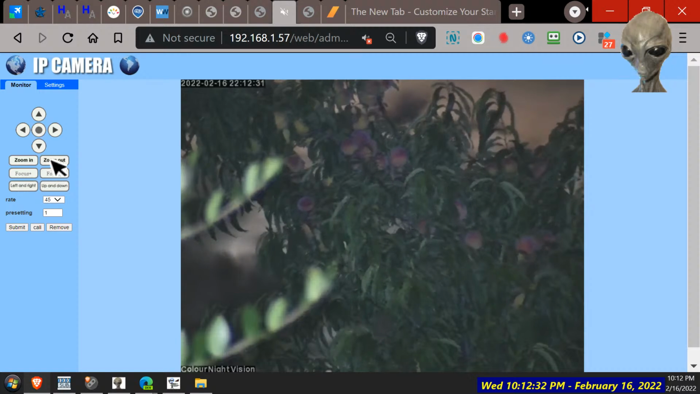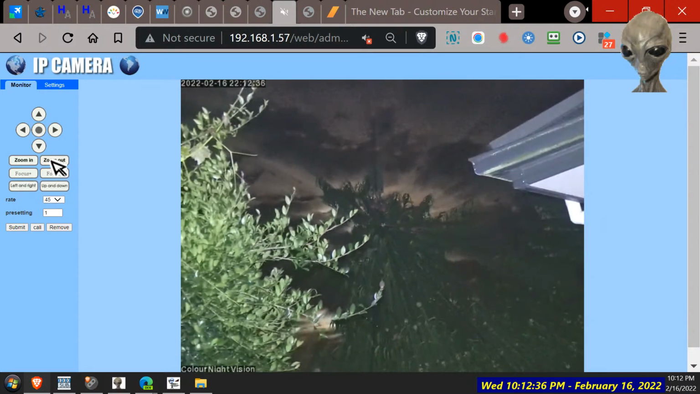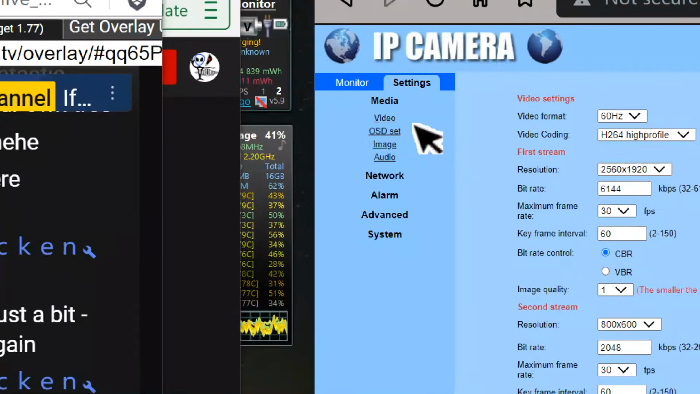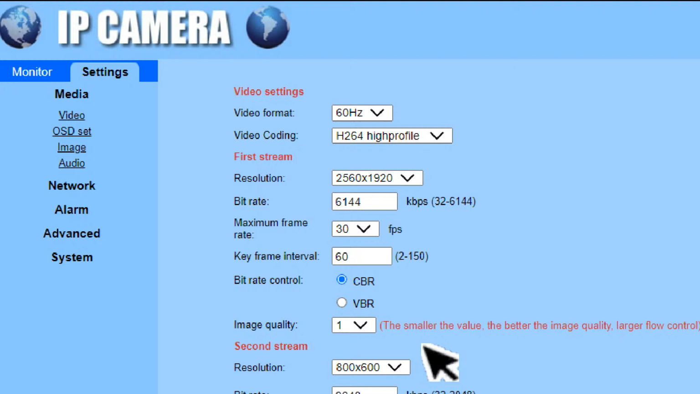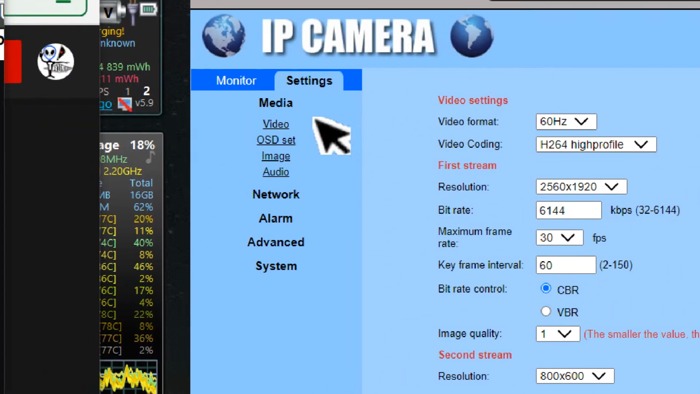Anyway, zoom out again. So that color mode's not too bad, but if we go to night vision, it should make it stand out better. So you definitely need some LEDs on.